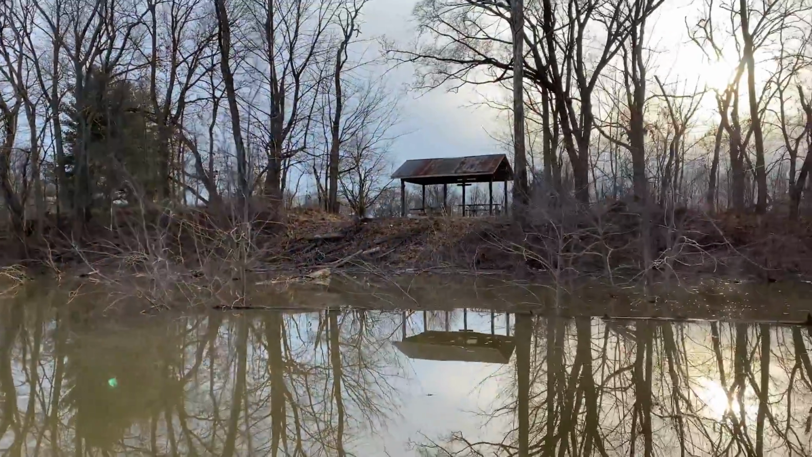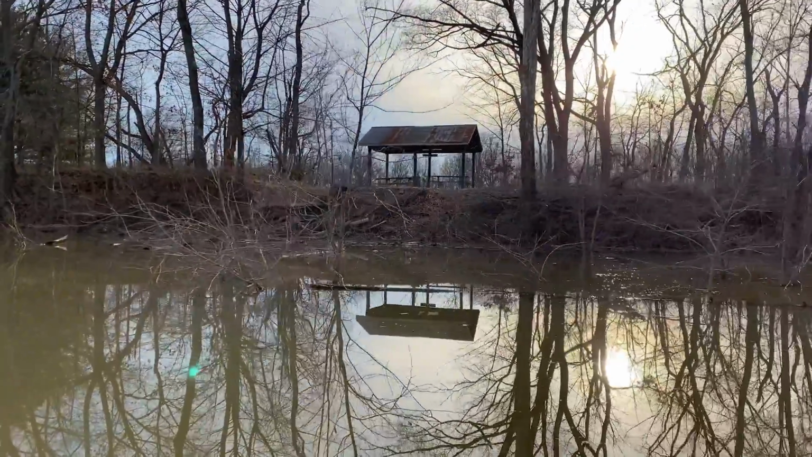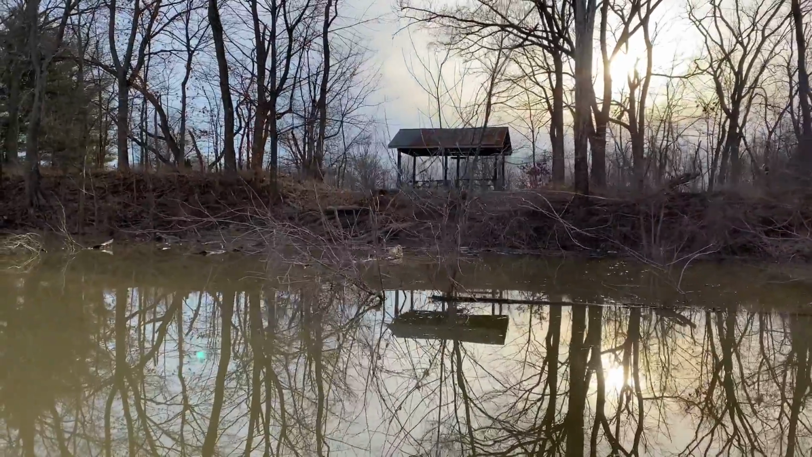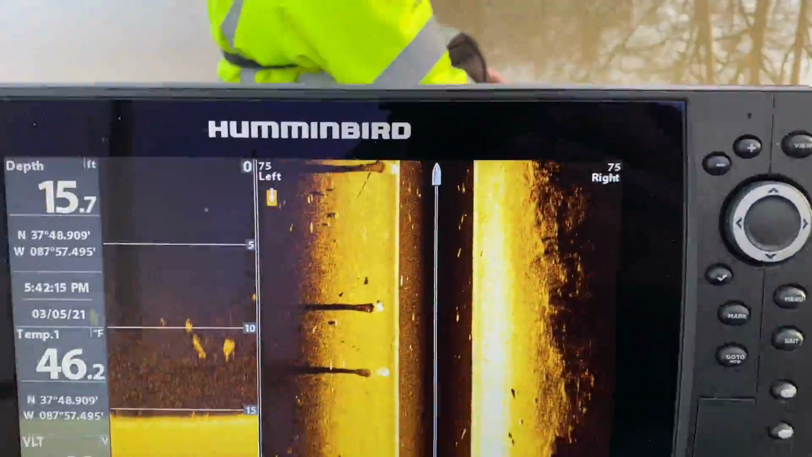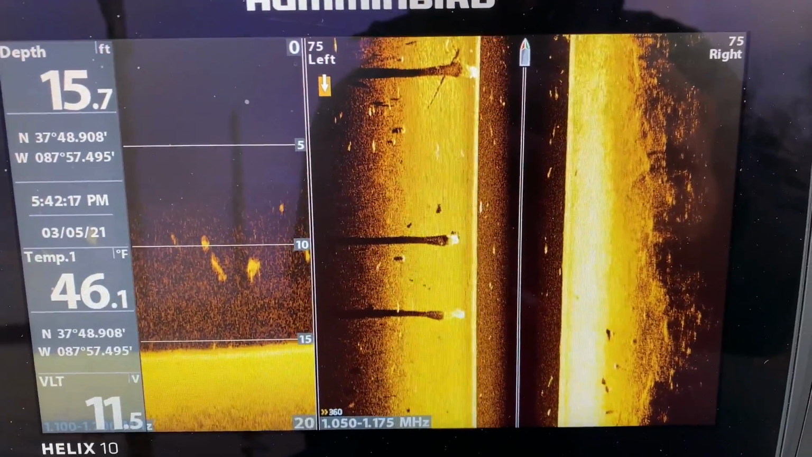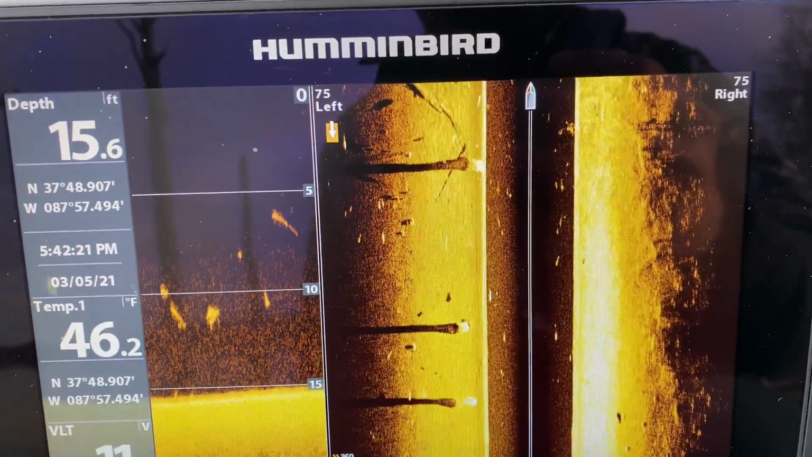'Cause like I said, like right there, they'd have to go around the pavilion, but they can still do it. If they're wanting to hide a vehicle, it's a definite can do it right here, couldn't they?